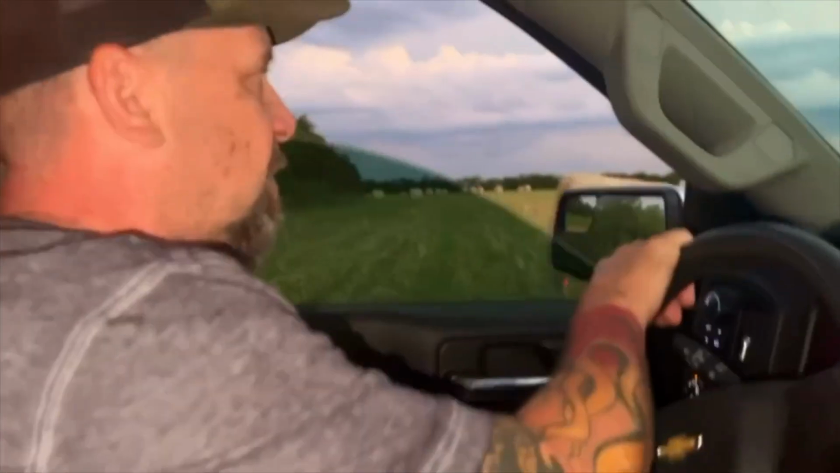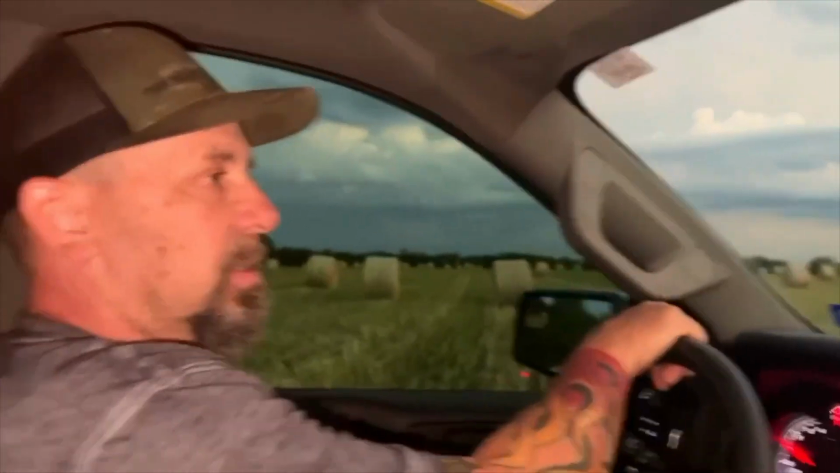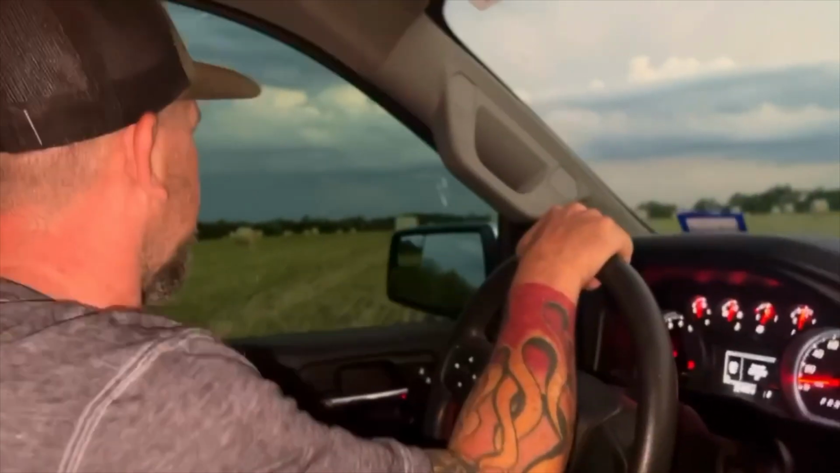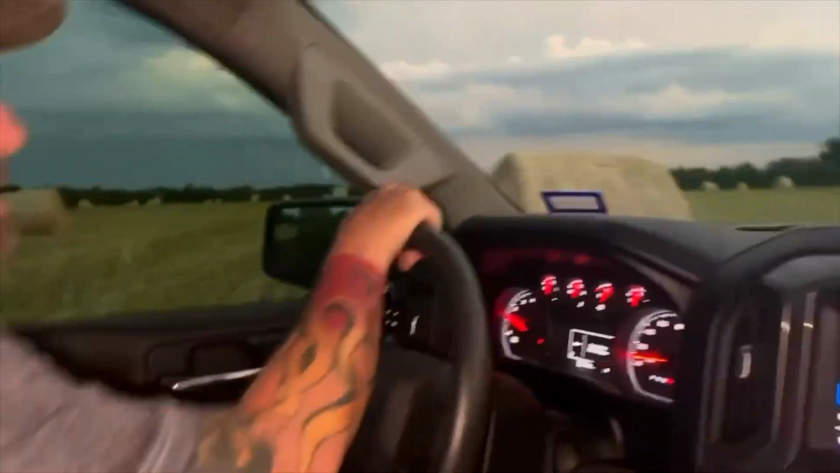So I'm going to start with doing a little bit of scanning down on this end of the field. Reason being is we've got a couple of maize fields behind us, but that far corner over there is a cornfield. So we're going to set up over here and give it a little bit of time and see if we get anything walking across this field.